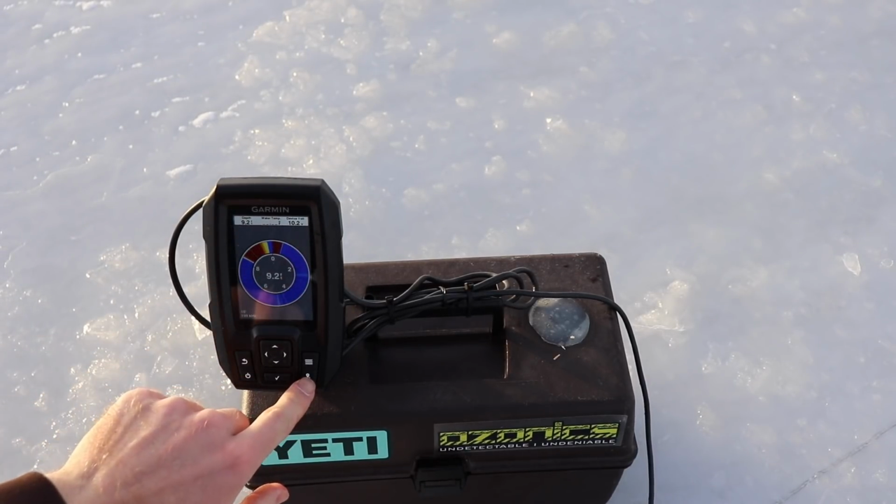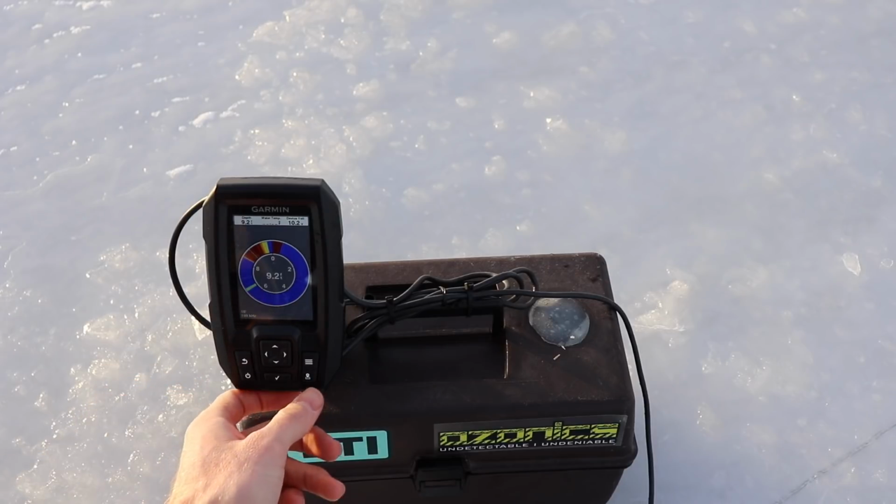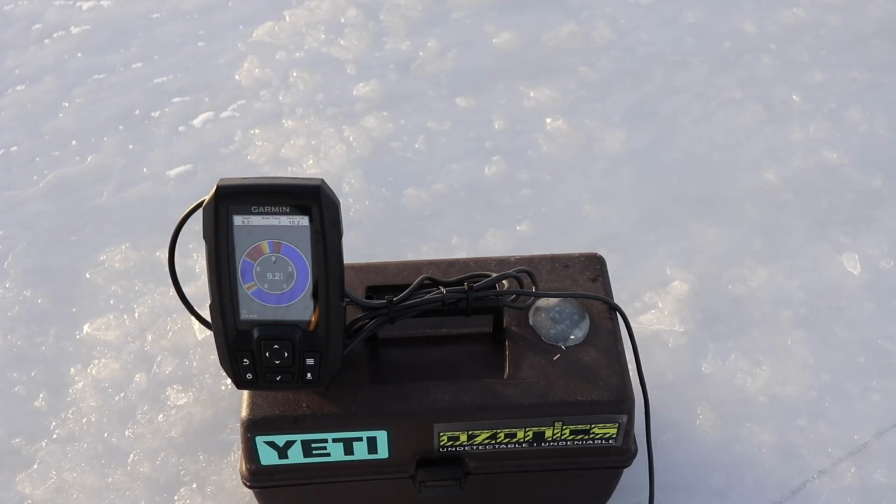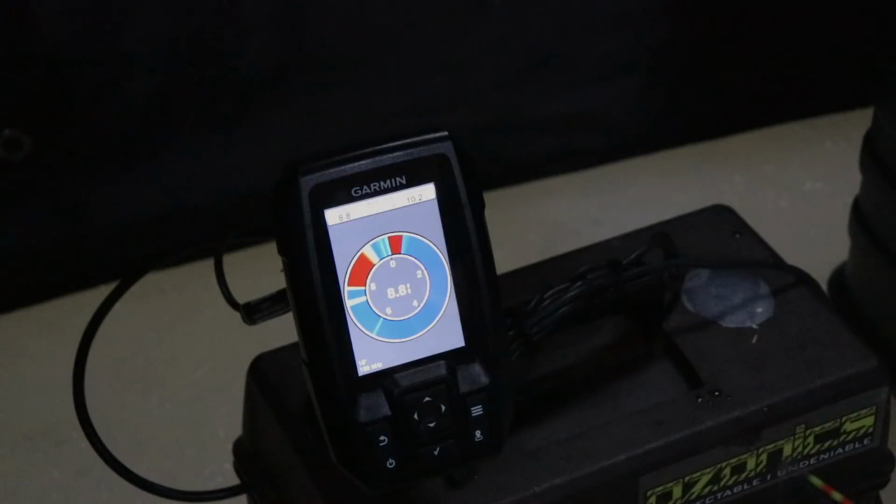And I'm just gonna hit my GPS button right here. Bam, waypoint created. Now you can see there's fish back down there, so I'm gonna go back down right now. And I can talk about changing your waypoints later. You can change the name. We can name this Crappie Attack Hole, because obviously the crappie are here.